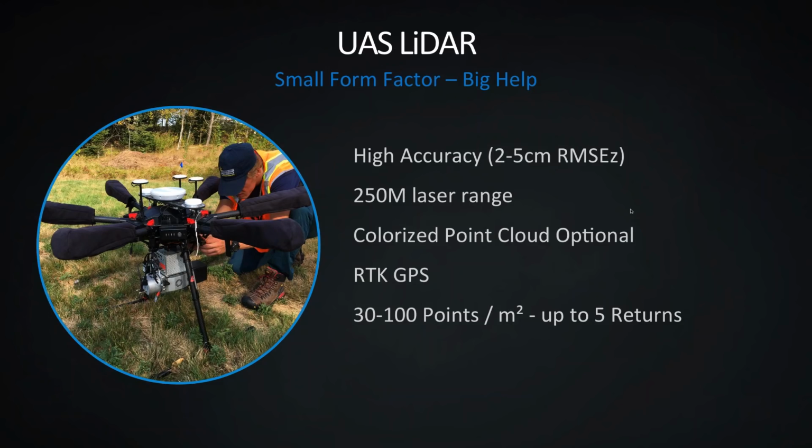And the big takeaway for us and for drone-based LiDAR in general is that the point density that comes back is substantially higher than most publicly available data sets or even a contracted manned aerial LiDAR flight. We're working in much smaller areas, usually 50 to 100 to a few hundred acres per project. But in those areas, we can get 30 to 100 plus points per square meter, with multiple returns for post-processing.